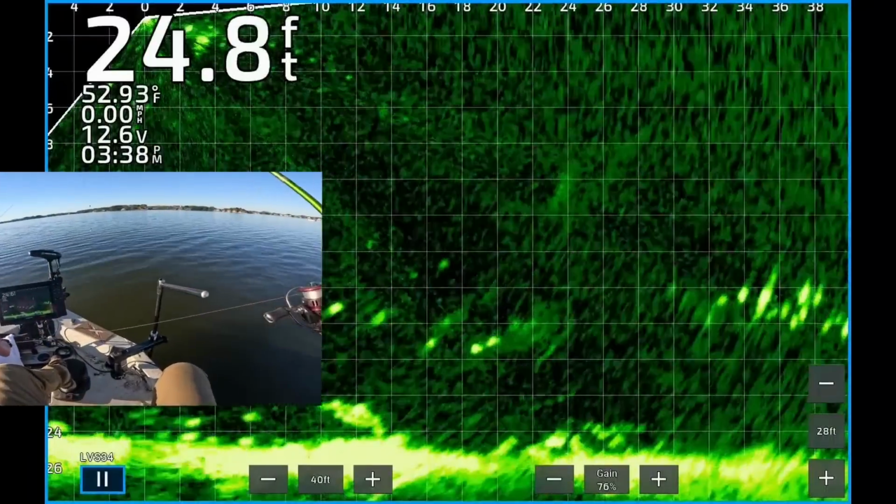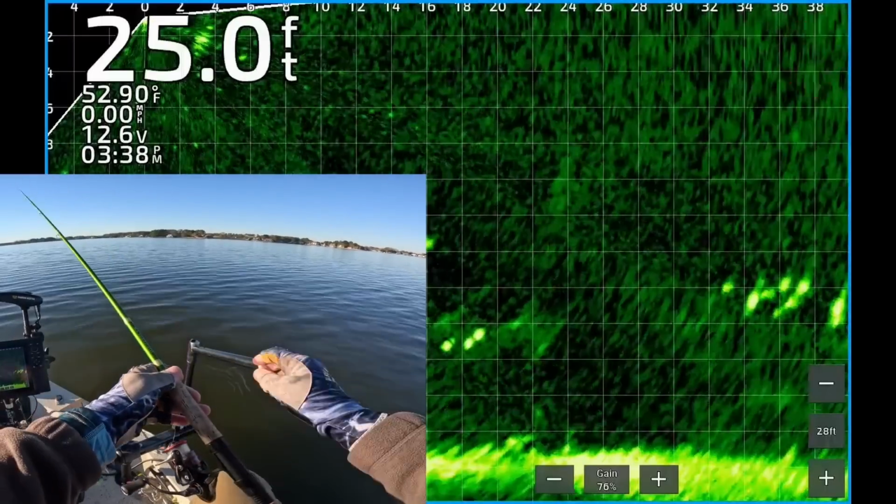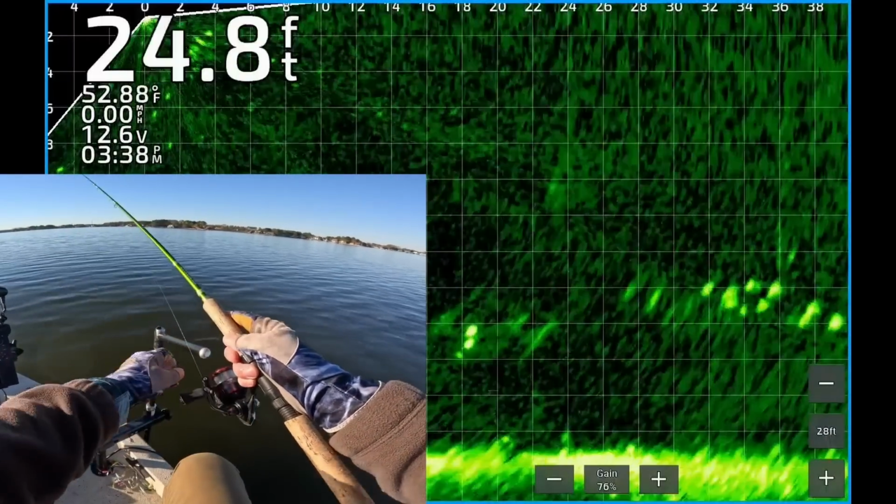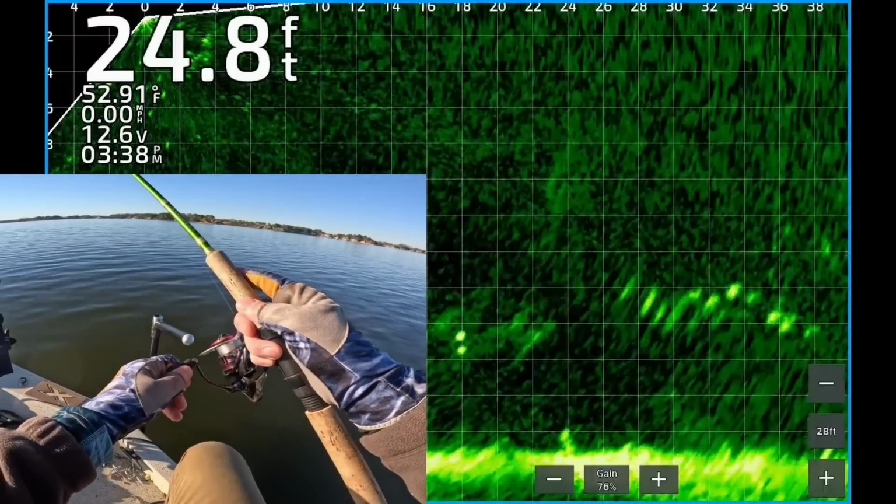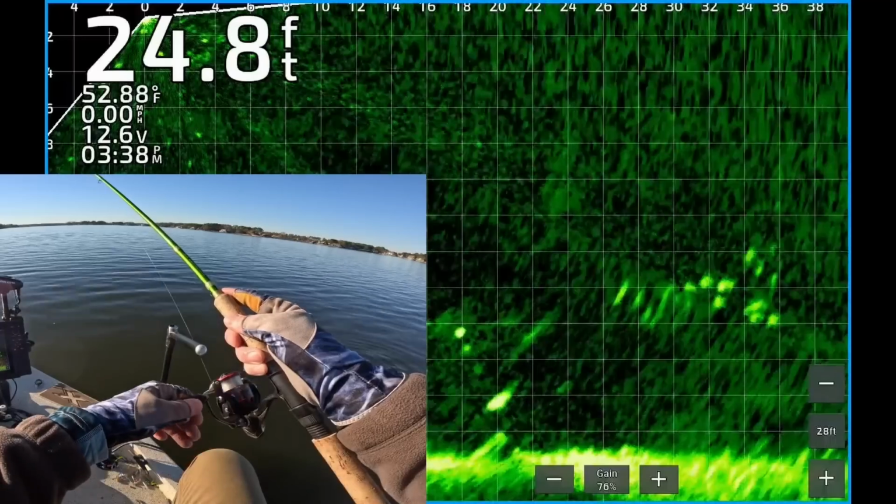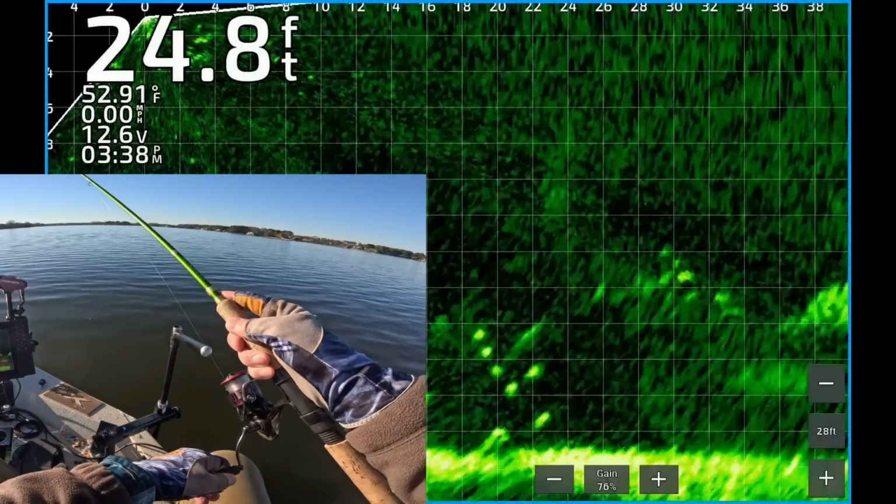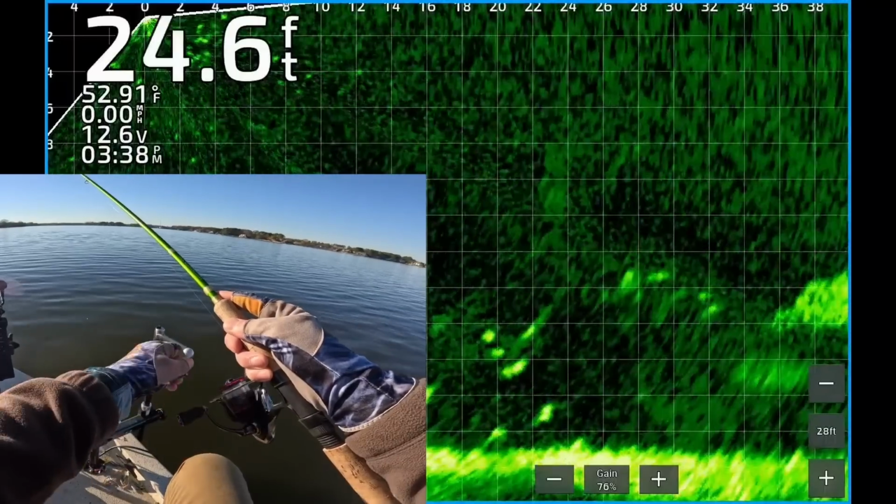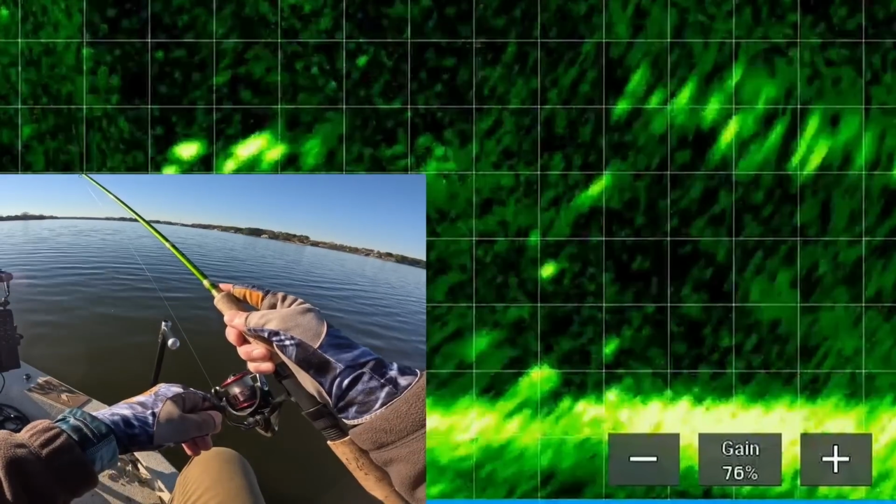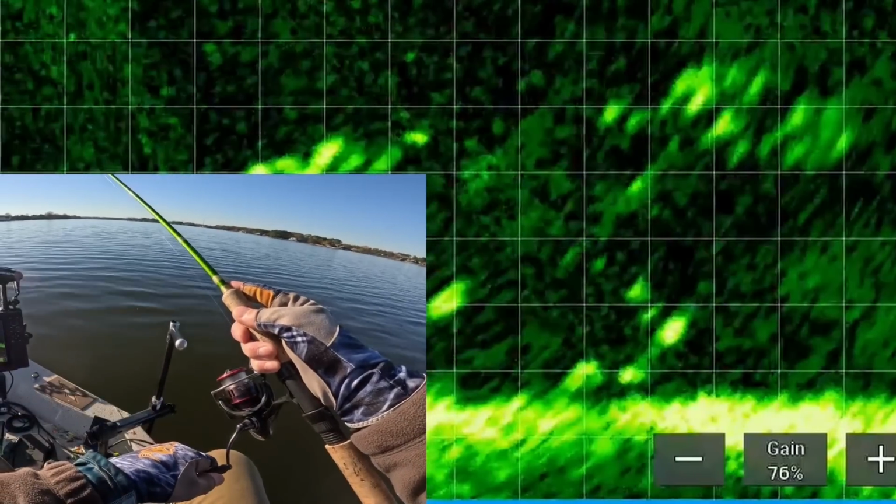A lot of times I'll set my forward range to 50, 55 feet. Here I've got it set to 40 feet and I overcast it. So I was having trouble finding my jig. It's about to come into the screen here on the far right. There it is. Now it's working on top of that school of, I think they're crappie mixed in with shad. One of them just turned. Thought he was going to follow it. So there's my jig. Now it's going to drop down on top of those fish near the bottom.